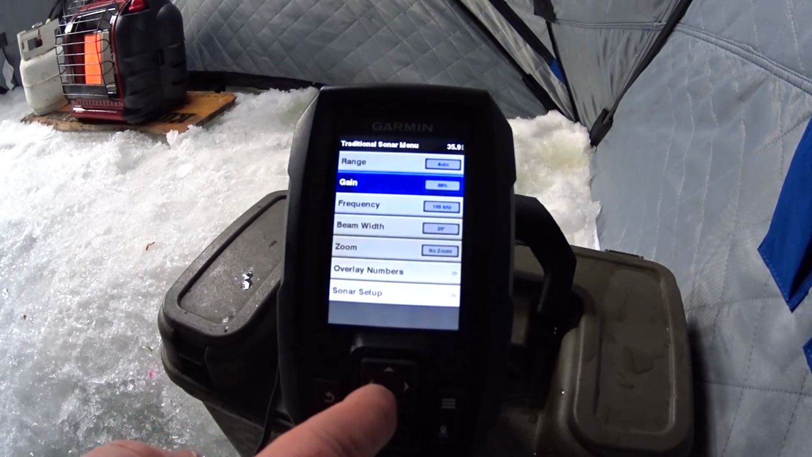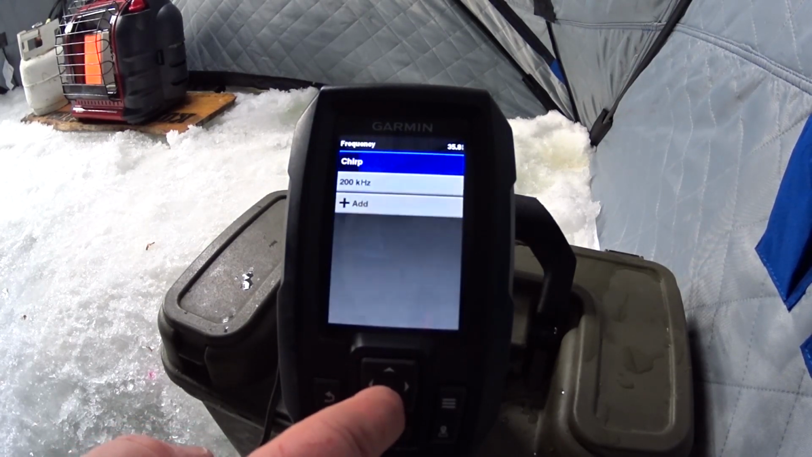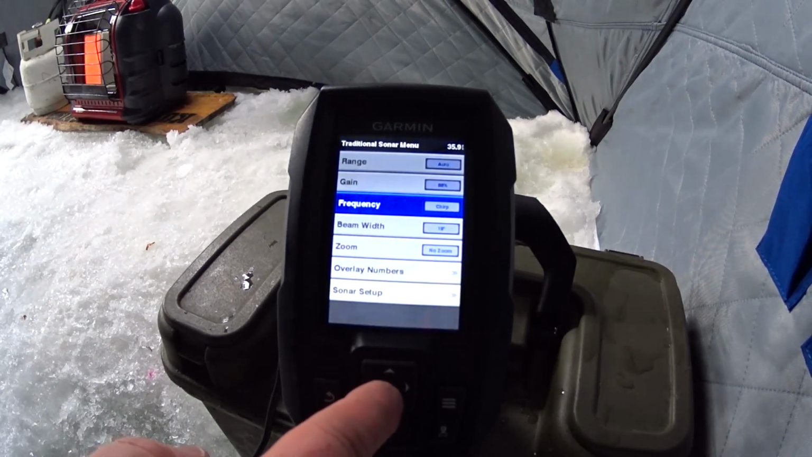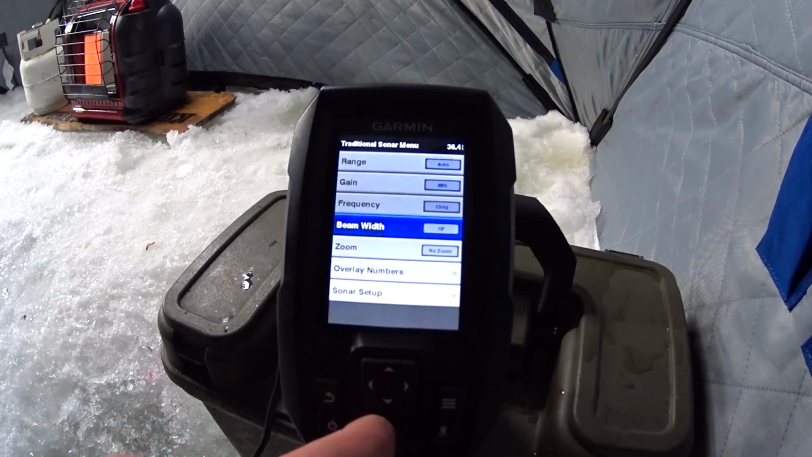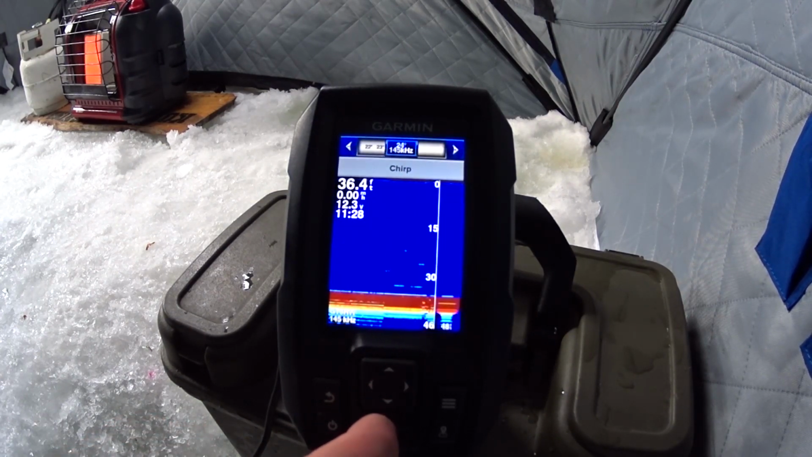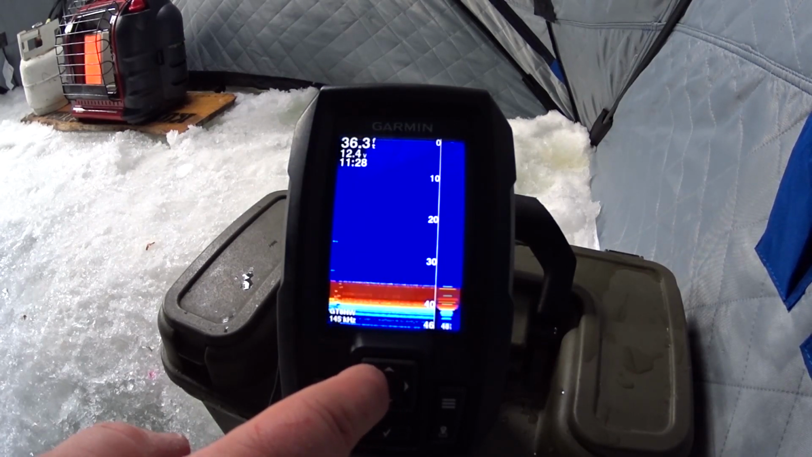Another thing you want to do, choose your frequency. You can choose it here. Now if you're going to choose chirp, you will see that the beam width automatically goes to 19. I'm going to actually select 24 because there's a 24-degree cone, because there's nobody beside me, so that's going to take it off of chirp automatically. So the 24-degree cone will give me a better view of what's going on underneath me.